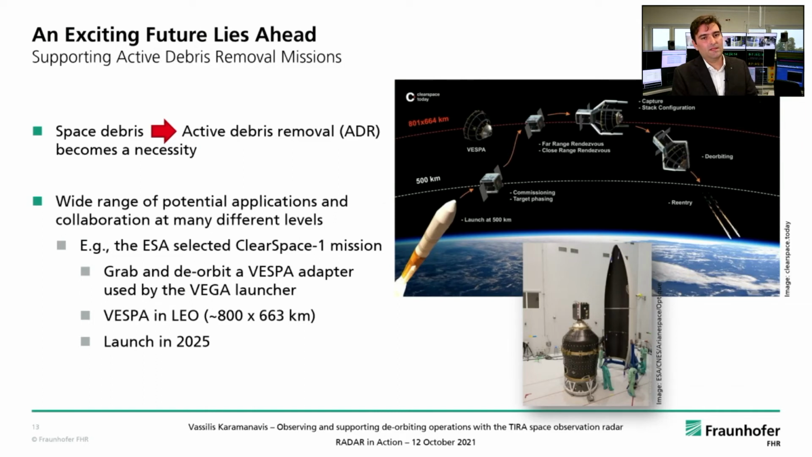Now, an exciting future lies ahead in the field. As space debris accumulates, it becomes a real danger for space assets. That is what gives the motivation for the dawning of the active space debris removal era. That has already become almost a necessity, and there's very active research going into this field. Here, in active debris removal, there is a wide range of potential applications and collaboration at very many different levels.